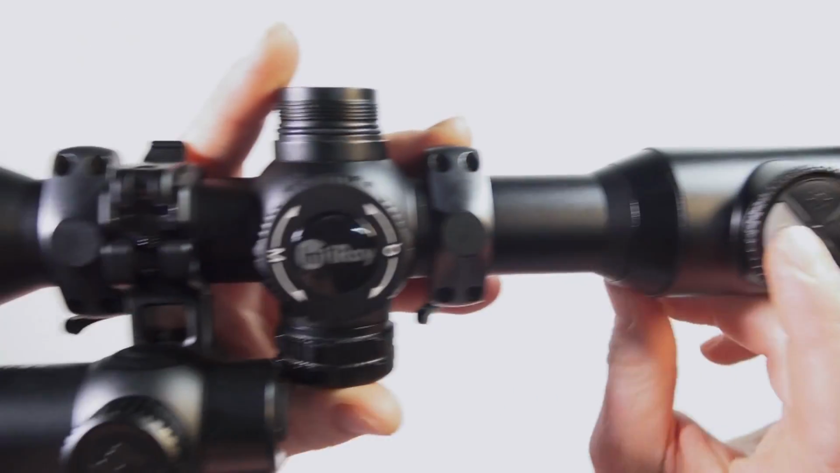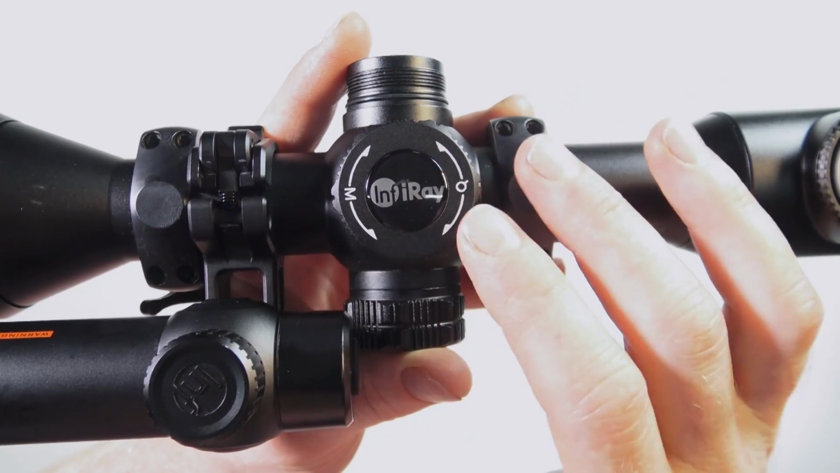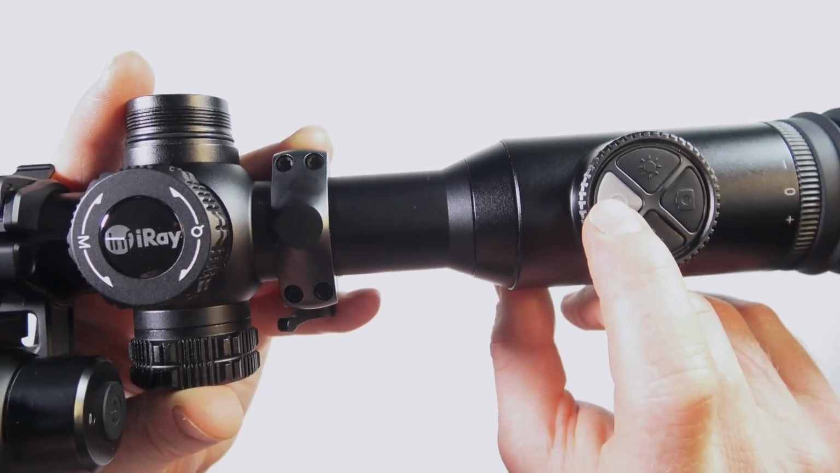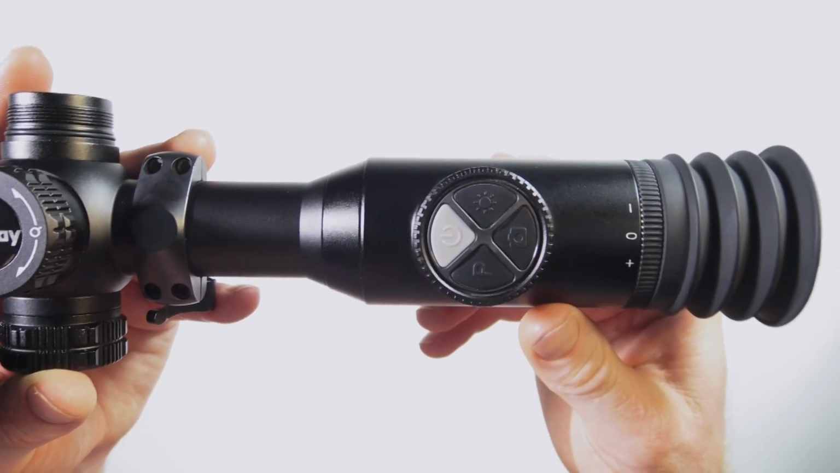So if you want to actually save your changes, say you've done some changes to your zeroing, you want to press and hold your menu button to actually complete the save. If you single press on this, it may delete the information that you've done. So keep that in mind.